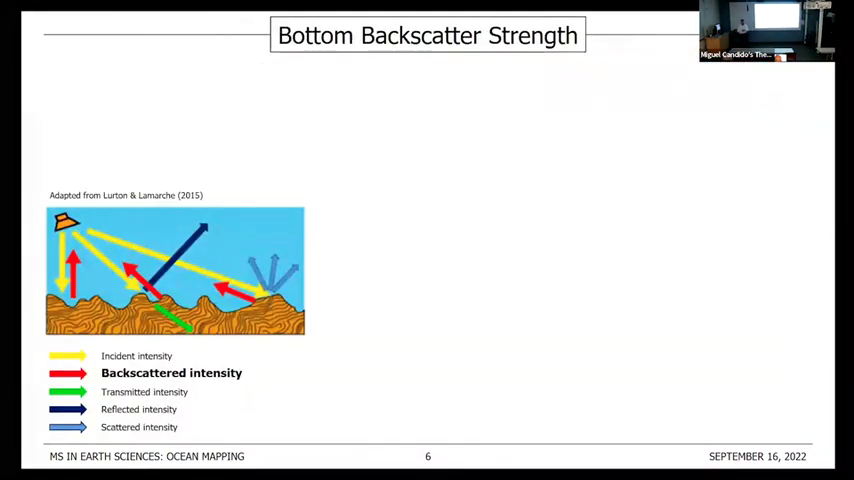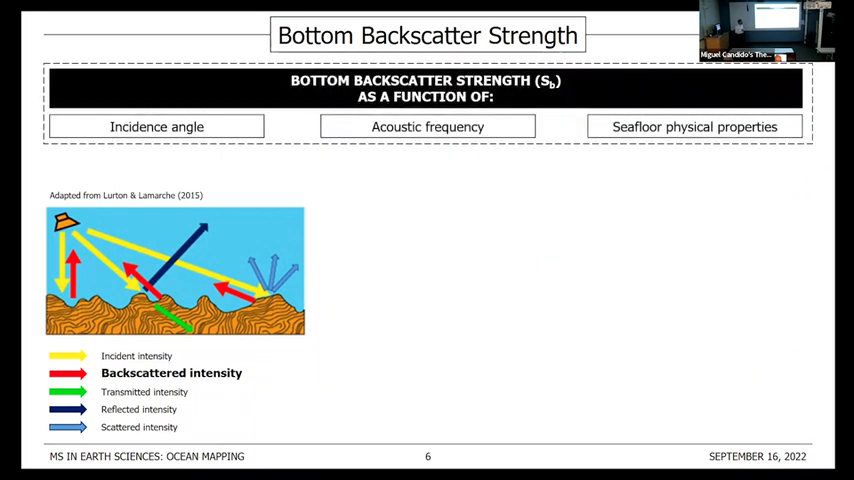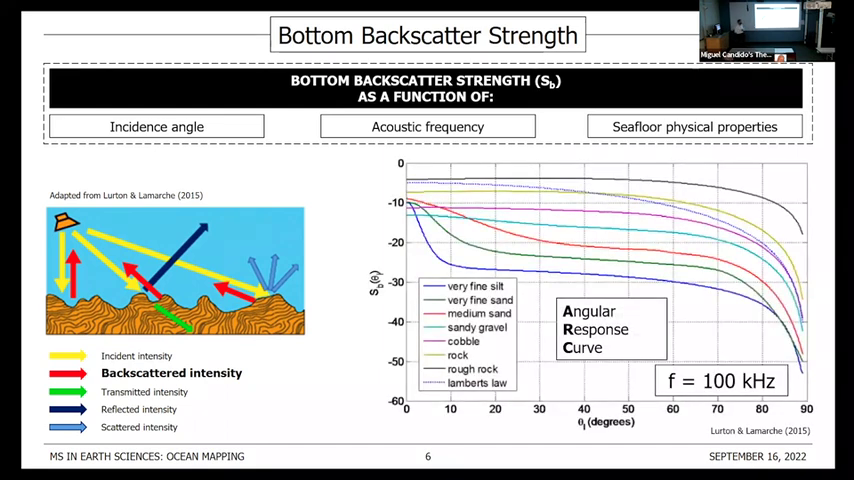And bottom backscatter strength is basically the ratio of incident acoustic energy that gets scattered to the sonar by the seafloor, normalized by unit area. It depends on the insonification geometry, the used acoustic frequency, and thankfully on the seafloor physical properties. And if we sort it by grazing angle, we get what is commonly called as an angular response curve. And you can see several ARCs associated to different seafloor types. And you can already see that it can be a powerful discriminator of the seafloor type.